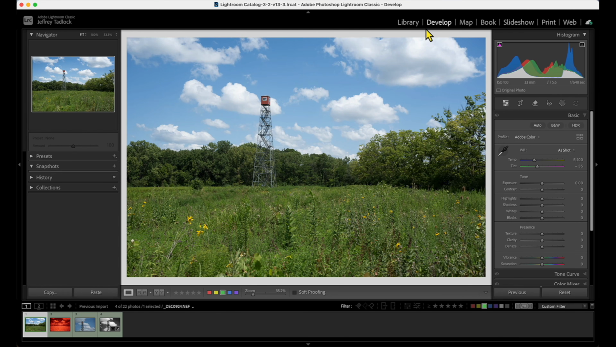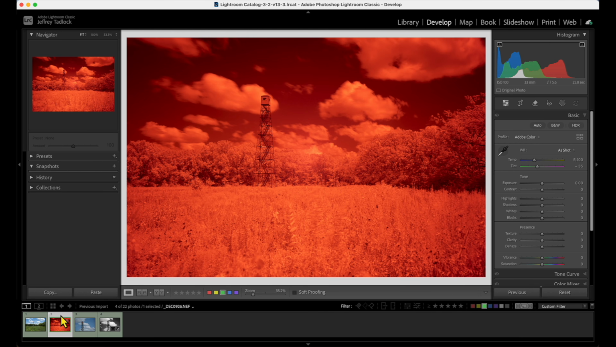Okay, so here we are in Lightroom, and I've pulled in images from the second spot I set up at. It's the one I like the most. Now, you can see here, these are the images I took. This is where I was getting my composition, where I was getting my focus. I would do that without the filter. Then I would put the filter on, and this is what I got.